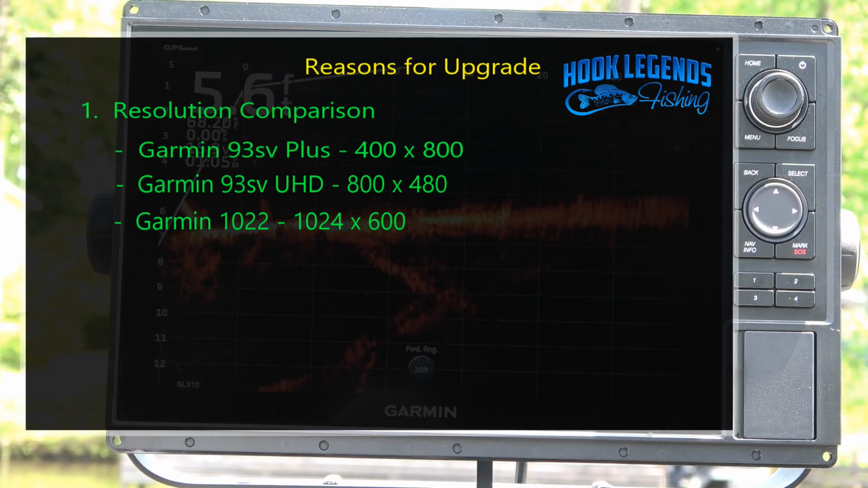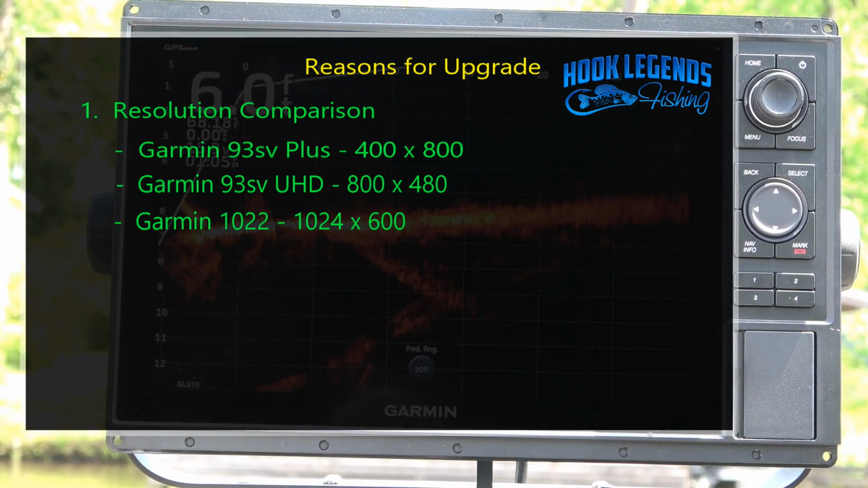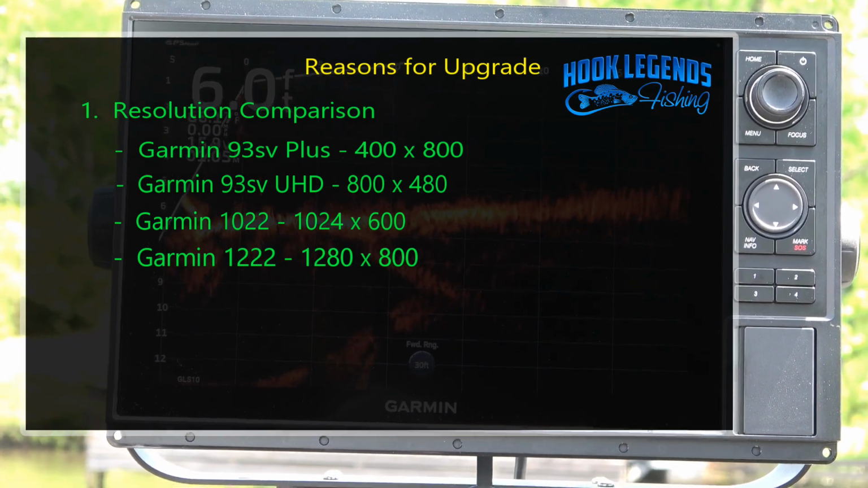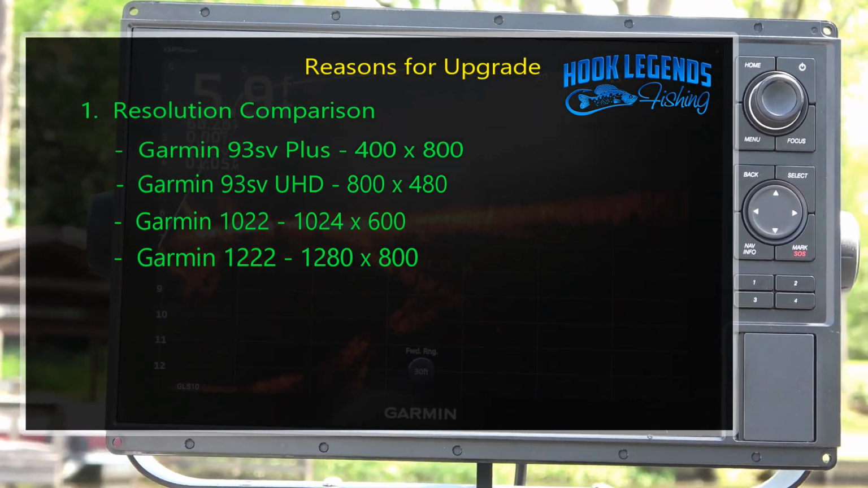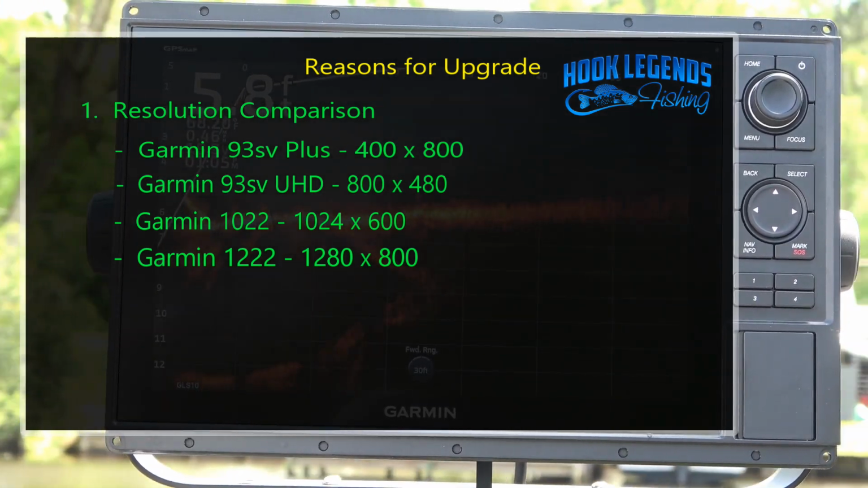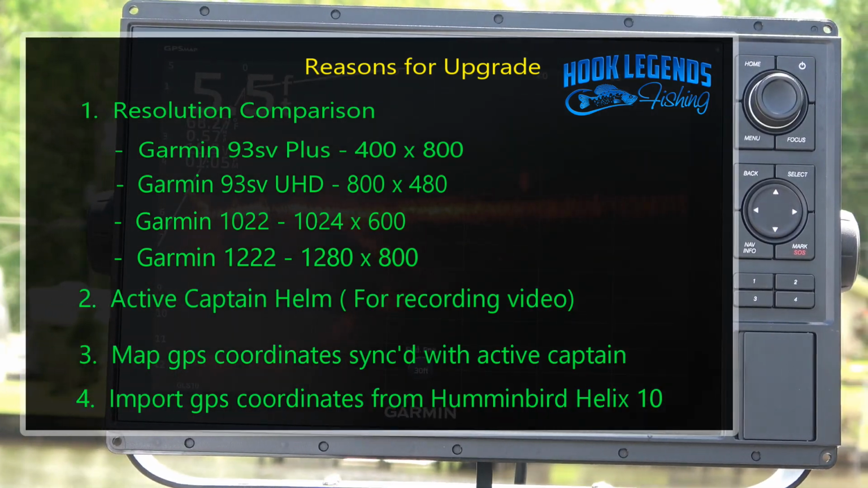The 10-inch, the 1022, has a screen resolution of 1024 by 600, and this, the 1222, has a screen resolution of 1280 by 800. Now I believe that the Garmin 106 has a resolution also of 1280 by 800. So that's the rundown on the resolution.